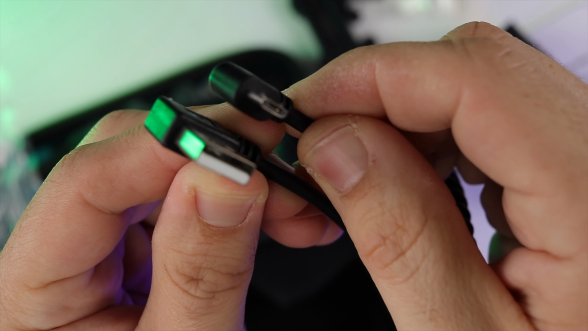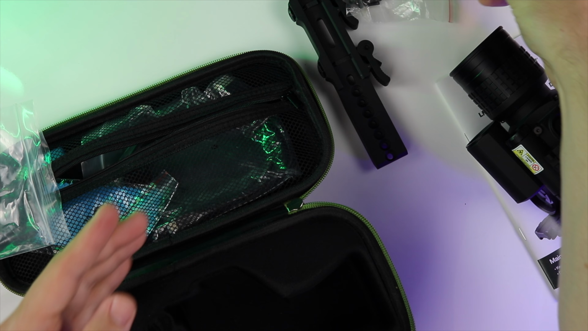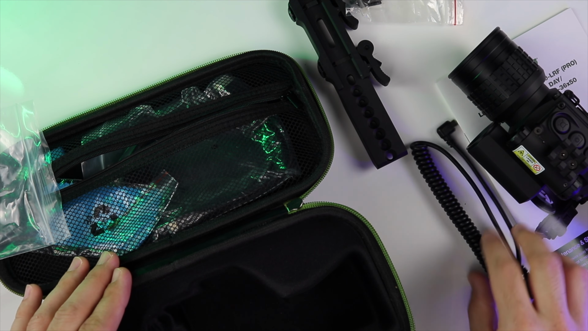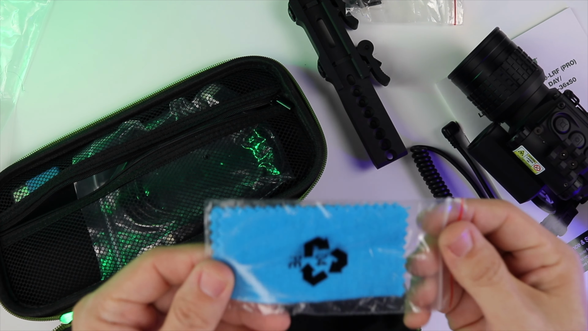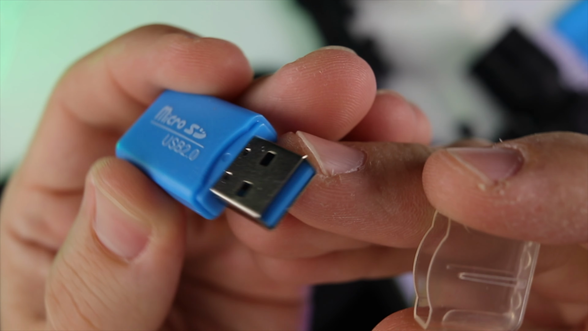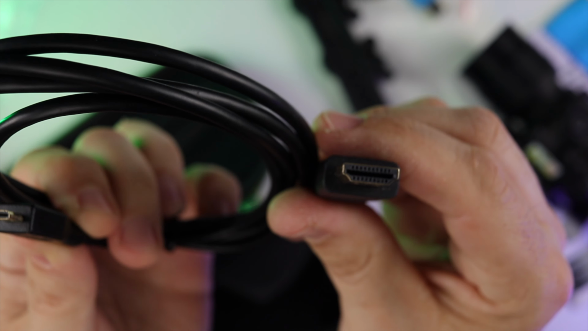However, this device does not use a battery and power bank simultaneously, so you cannot charge the batteries installed using an external power source. Also, you want to ensure that the voltage of the power bank does not exceed 5 volts or you will damage the internal electronics of the scope. There is a microfiber cleaning cloth for your lens and a micro USB port adapter device. And lastly, there is a micro HDMI to full HDMI cable included, which is helpful for streaming to a computer or an external monitor.